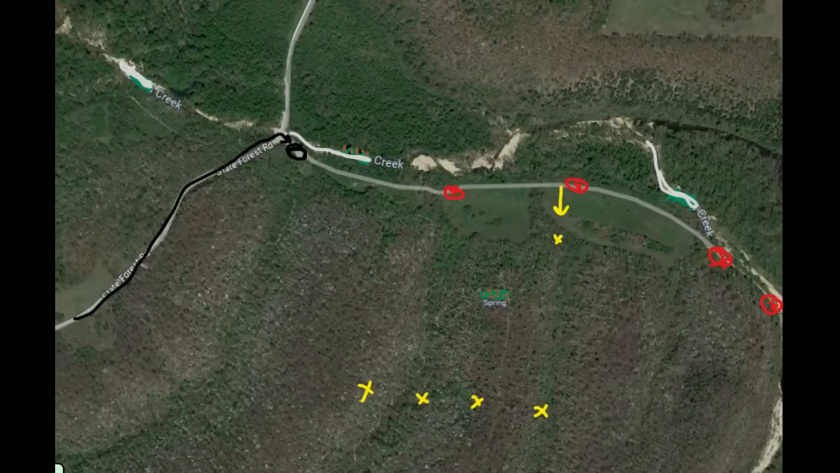All right, and here's where it's important that I show you the daytime footage of where we were going. So this is an overview of the area that the video was captured at. You can see the black spot on the map. That's where we park our vehicles. And then there's a gate there, and there's a wagon road that runs along that creek.